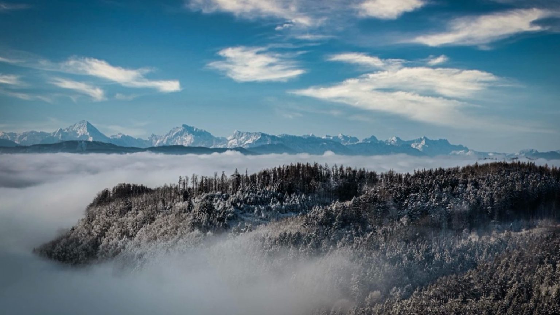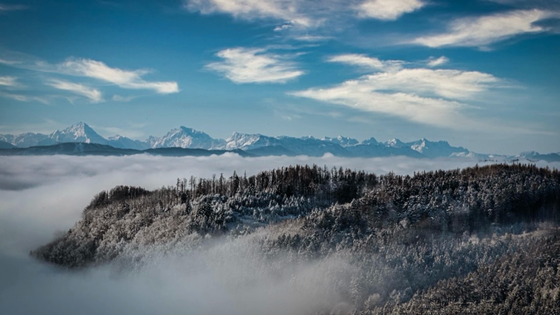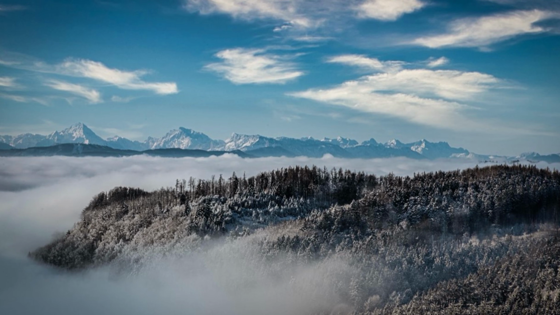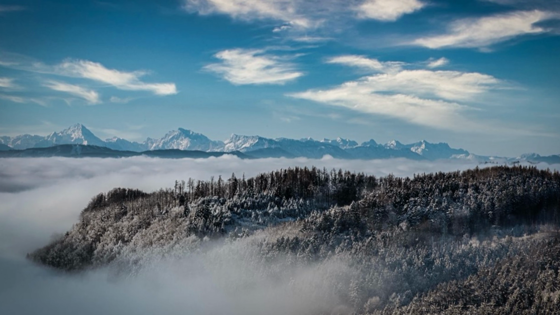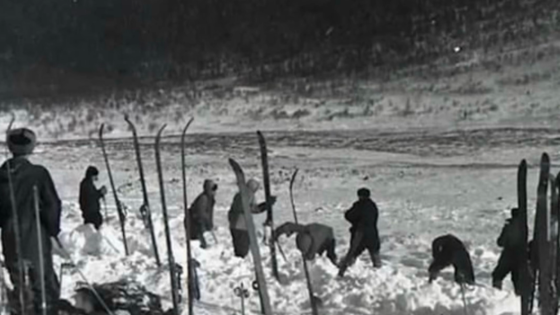Over the next few weeks, search teams uncovered their bodies scattered across the snow. Some died of hypothermia, but others had severe and unexplained injuries: crushed ribs, fractured skulls, and one woman missing her tongue and eyes.